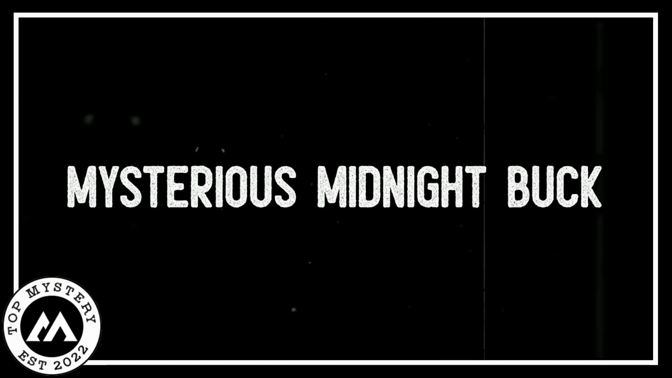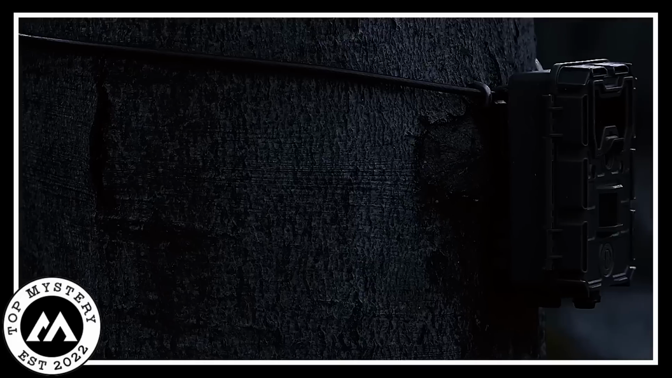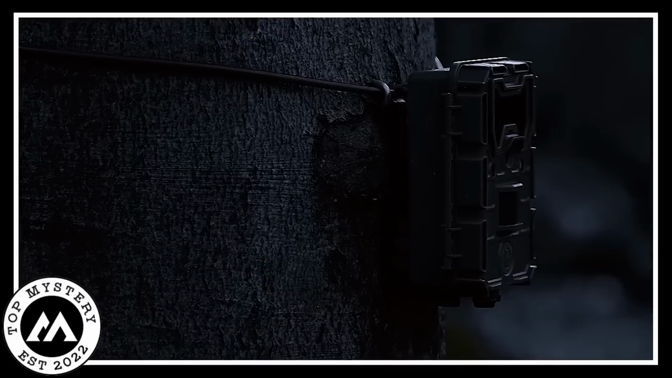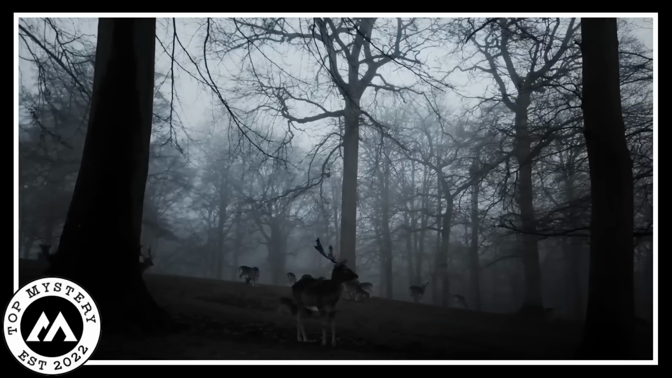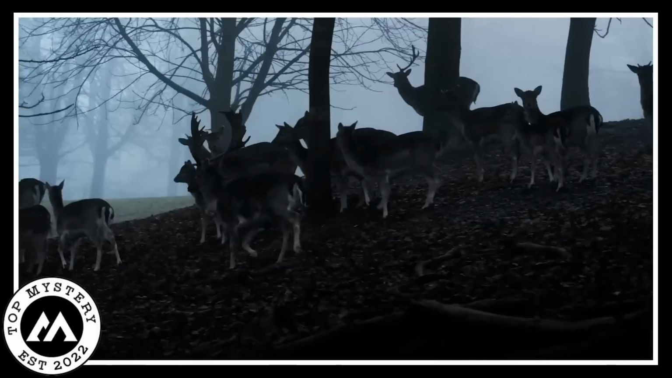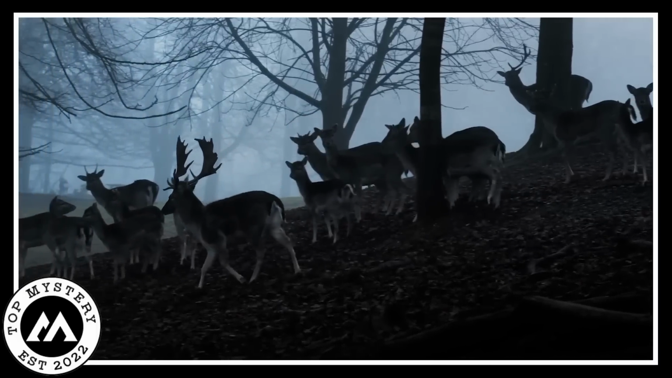Mysterious midnight buck. In the dark, shadows danced quietly in the wilderness. A hidden camera, like a secret watcher, saw something special at night, capturing the magical feeling of a hidden world we usually can't see. The camera showed the mysterious marks of a big buck's paws, making a strange story on the ground under the bushes.